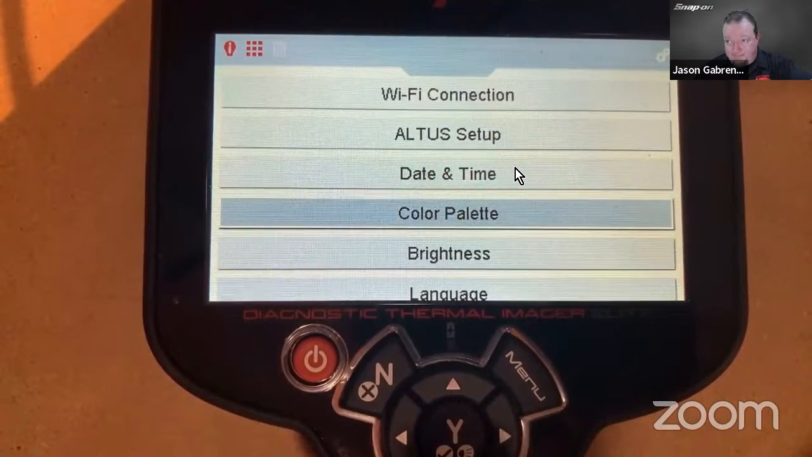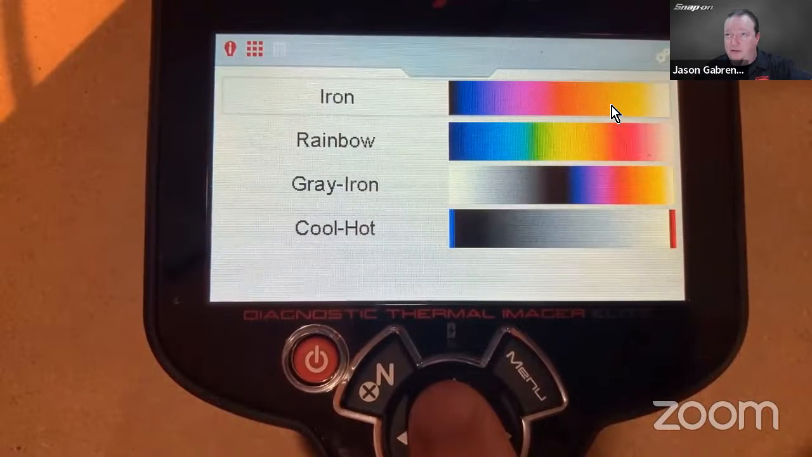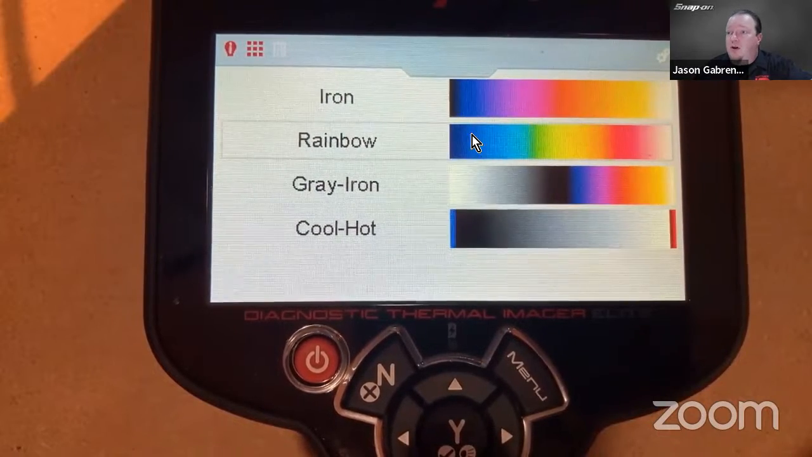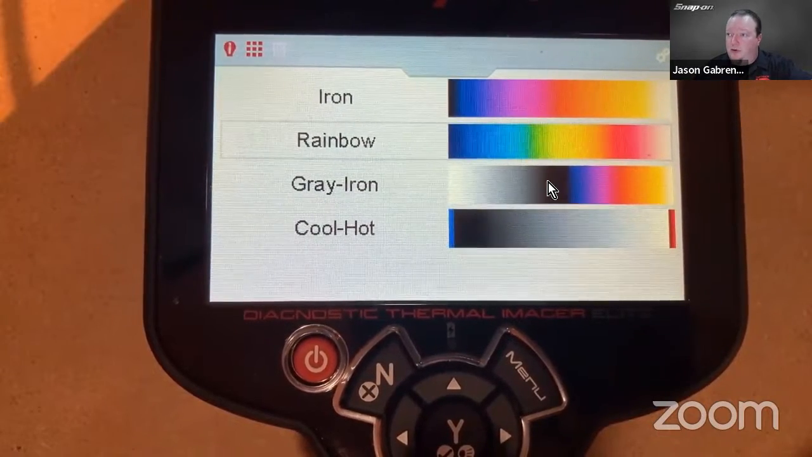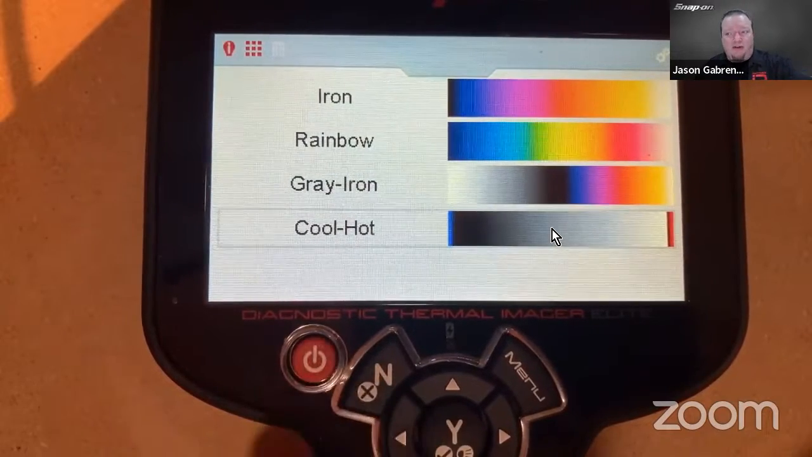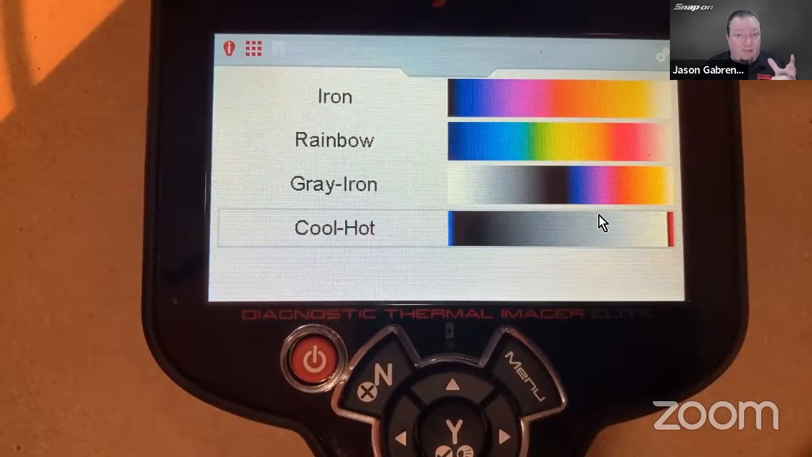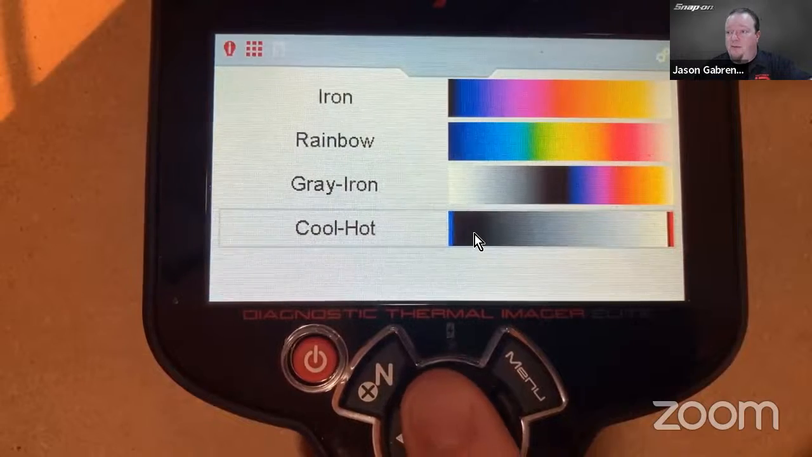Color palette. So on color palette, it defaults to that iron that we're used to. But there's also rainbow. There's also gray to iron. And then this one's cool to hot. So on cool to hot, what it's going to do is light up the coolest thing in the scene in blue, the warmest thing in the scene in red, and then everything else will just be kind of a gradient. So that it'll really jump out at you if you're looking for something hot or cold. It's again relative to each other. You'll be able to see that there.